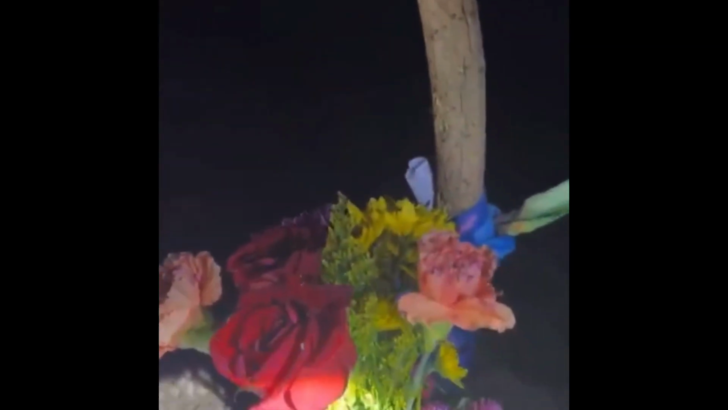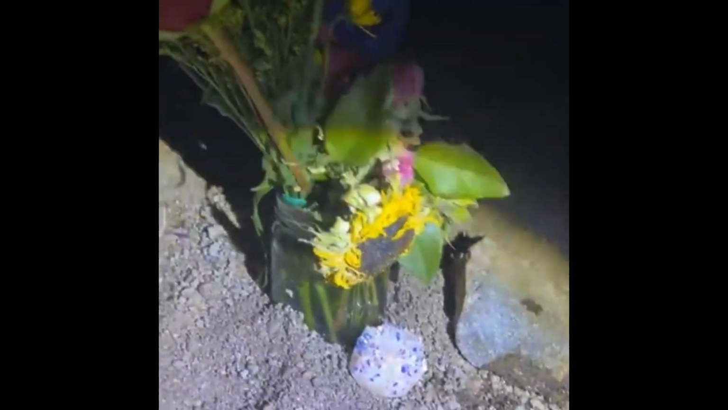First place I would have looked is just on the edge, the roads that led away from the site. So here's some flowers in a lovely little jar. Looks like somebody made her a note. Added those flowers. And somebody created a heart for her.